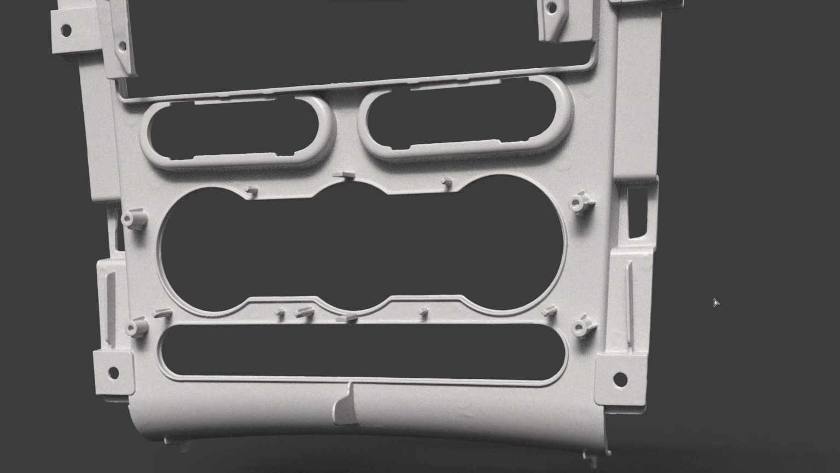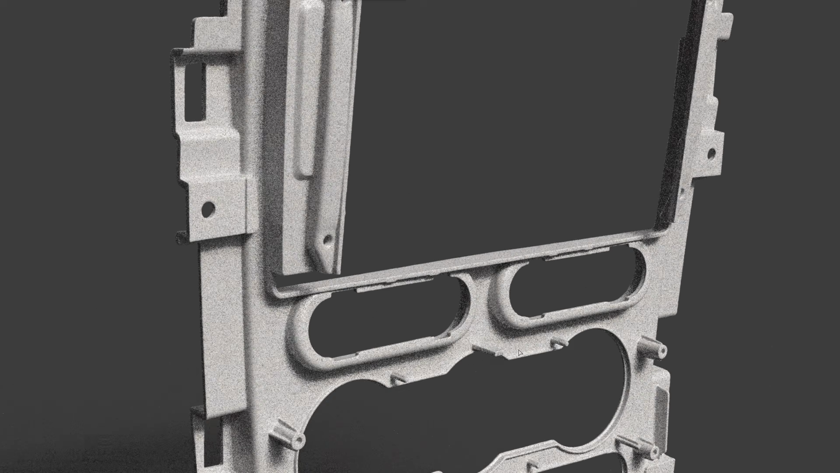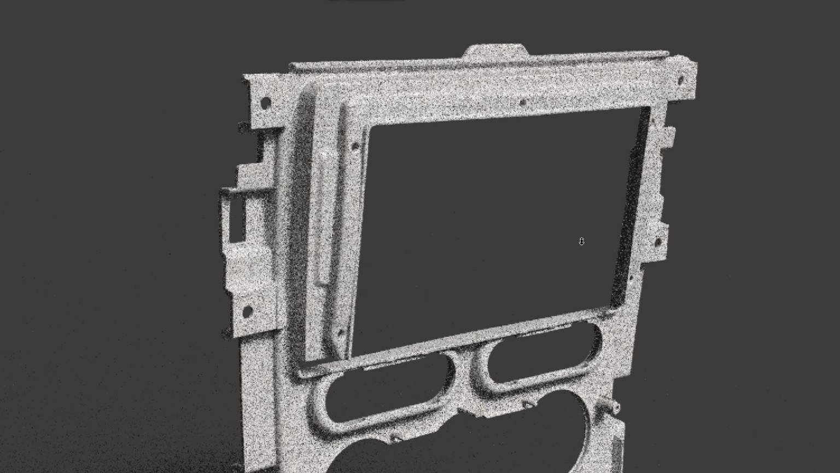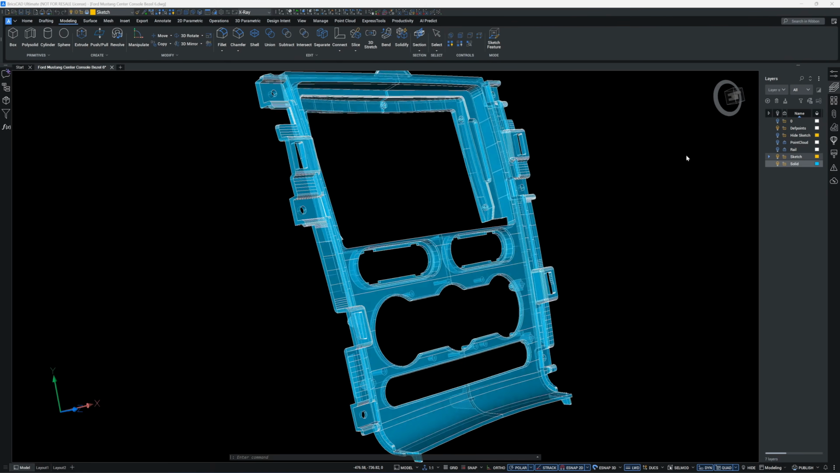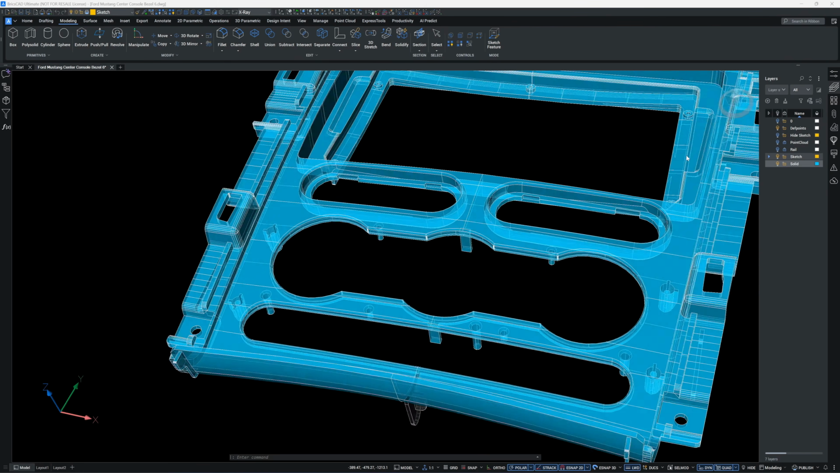The Raptor Pro has become one of the most widely used scanners in this community for automotive part 3D scanning, based on the number of reverse engineering scans that have been sent to me. In this video, I will show you how to reverse engineer this console bezel using BricsCAD.